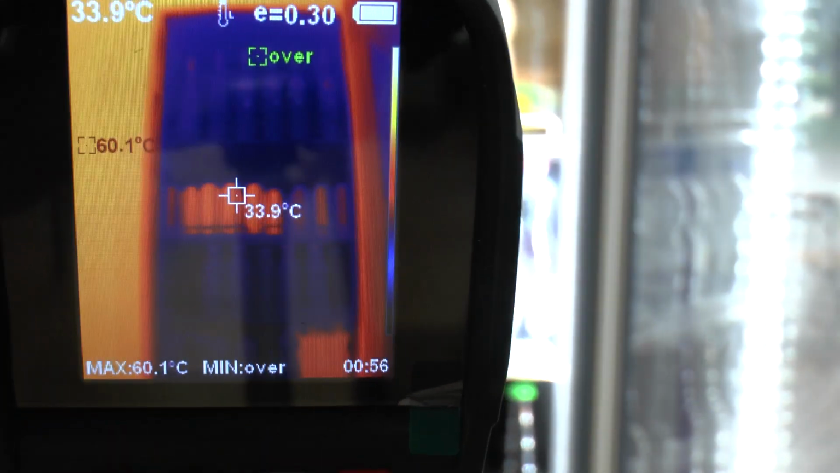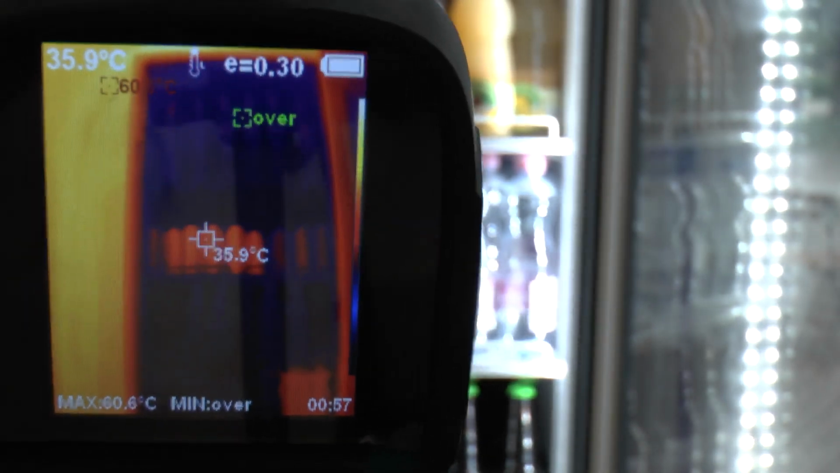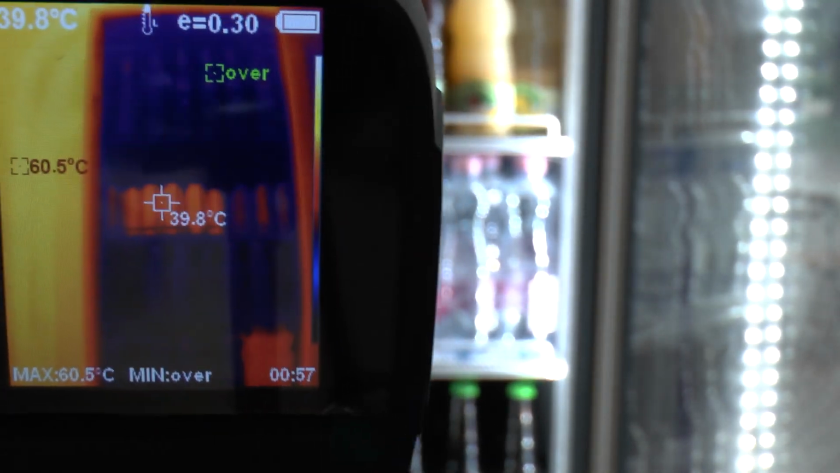And now we see that my worker has opened the door, and we see that the temperature information is slowly but surely starting to go down.